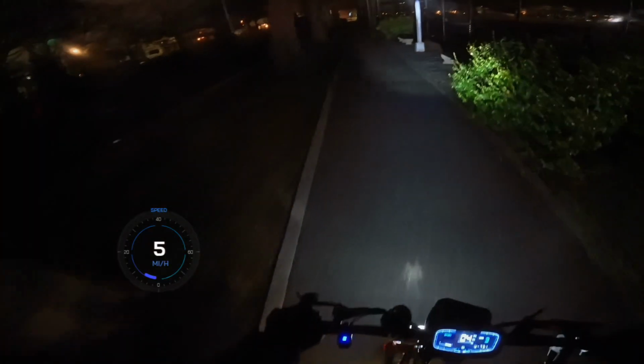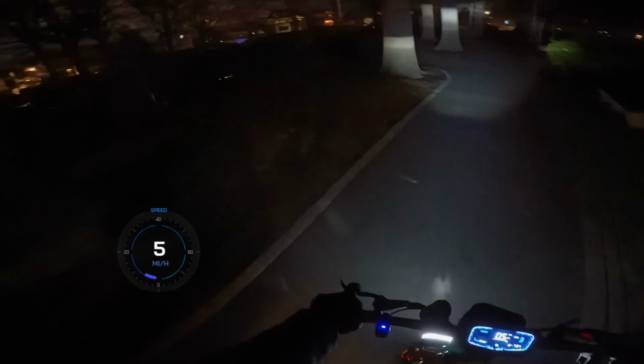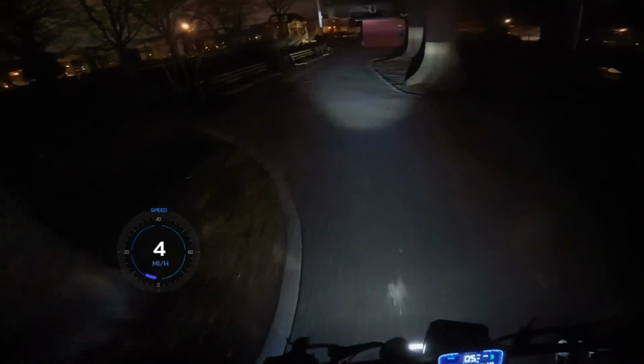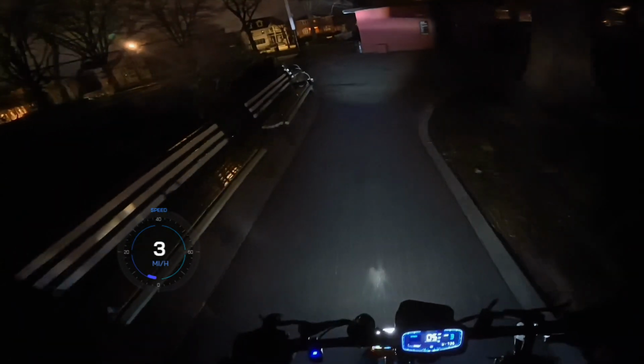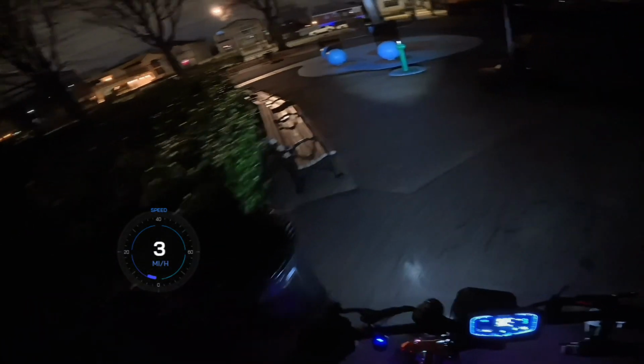Last time I came here was probably around midnight. Now it's 1 a.m. and I'm back alone exploring this place. There's literally zero riding in here. Oh, there's a pool in here? Nice. Well, yeah, it's short.